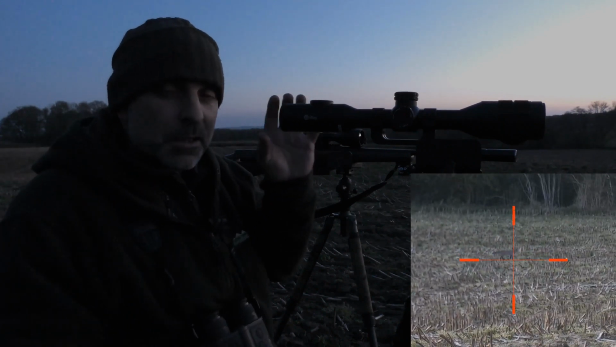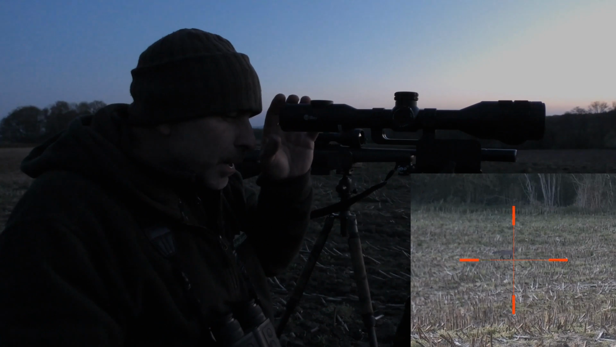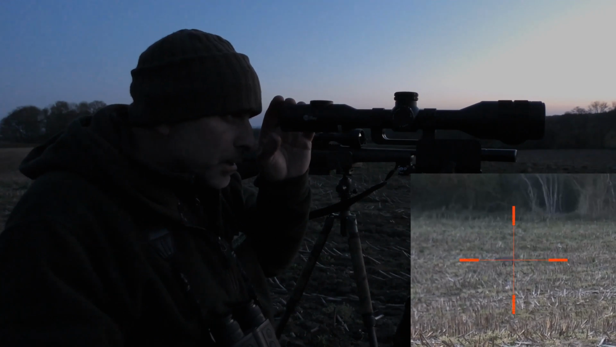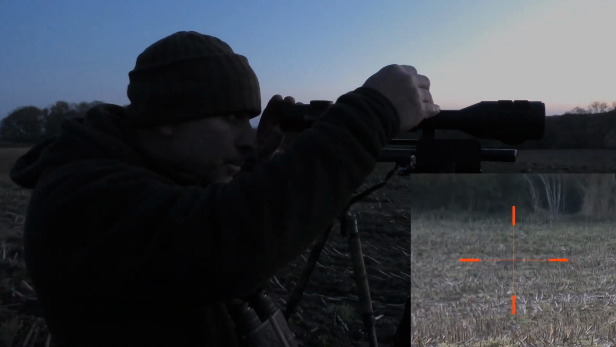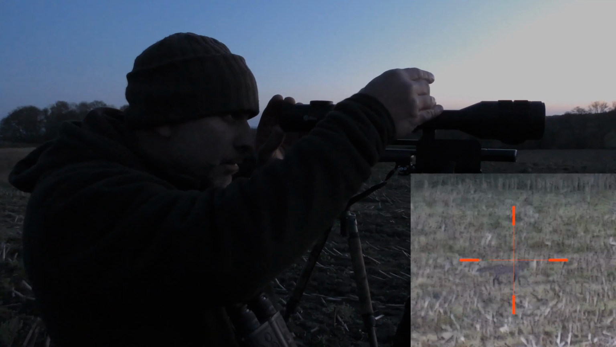I don't think you can actually see the picture-in-picture mode, but currently I'm looking at that on 7.2, but in the picture-in-picture box at the top there I've got 14.4 mag, so I'm doubling the main screen. So let's just increase that now to 14 times so we can do a fair comparison.